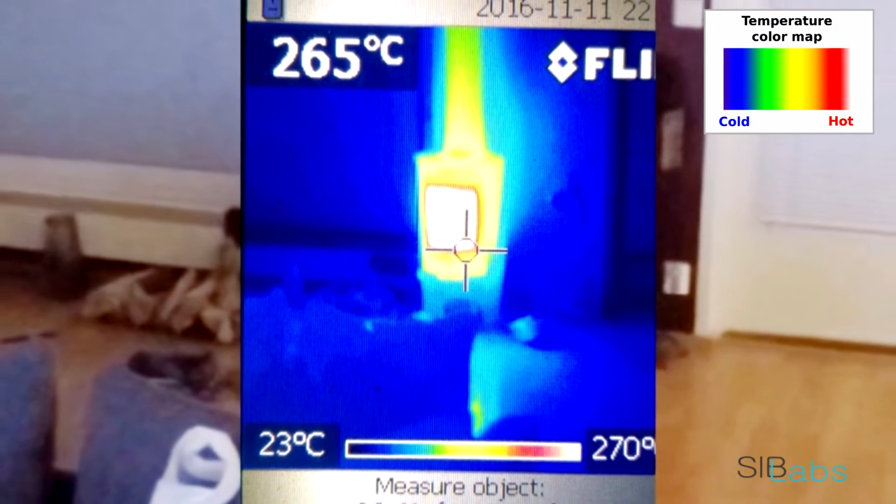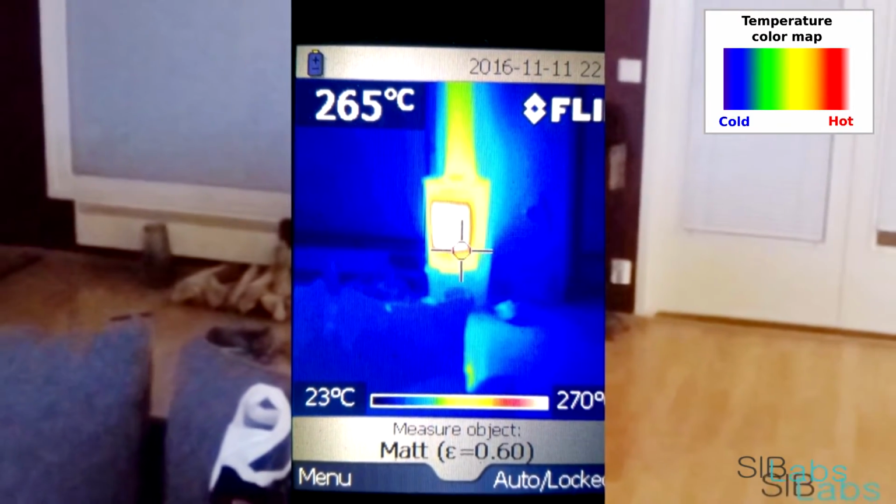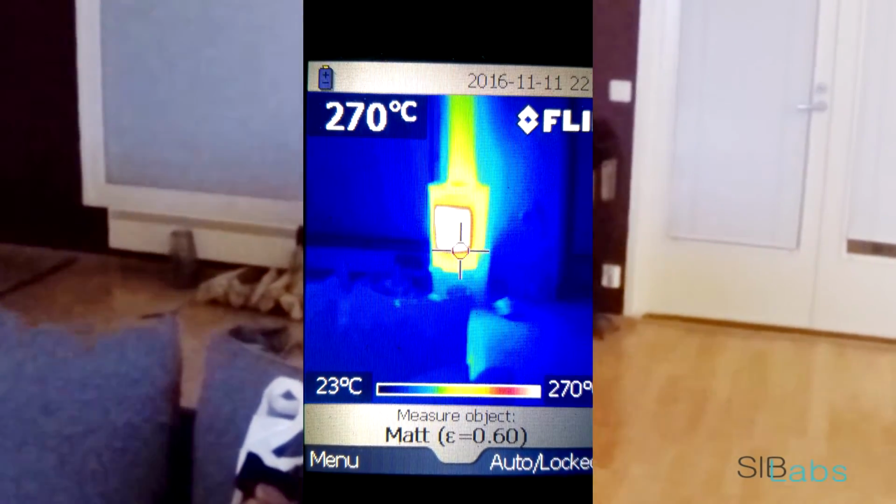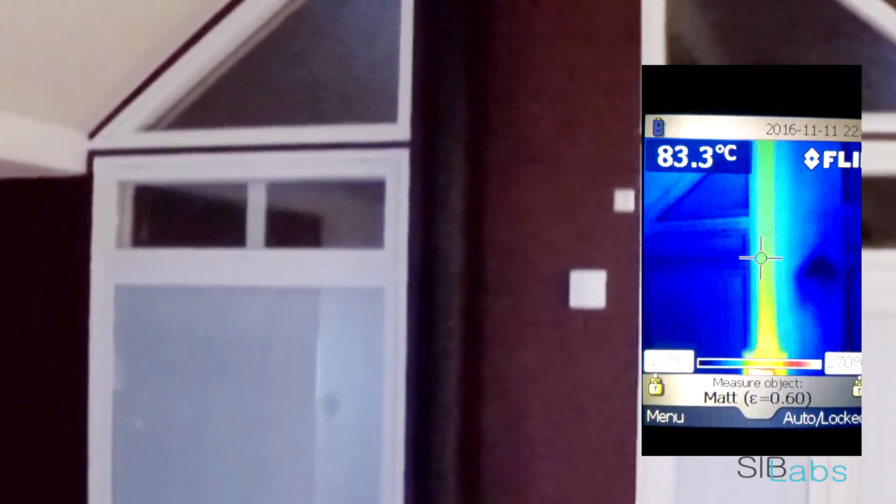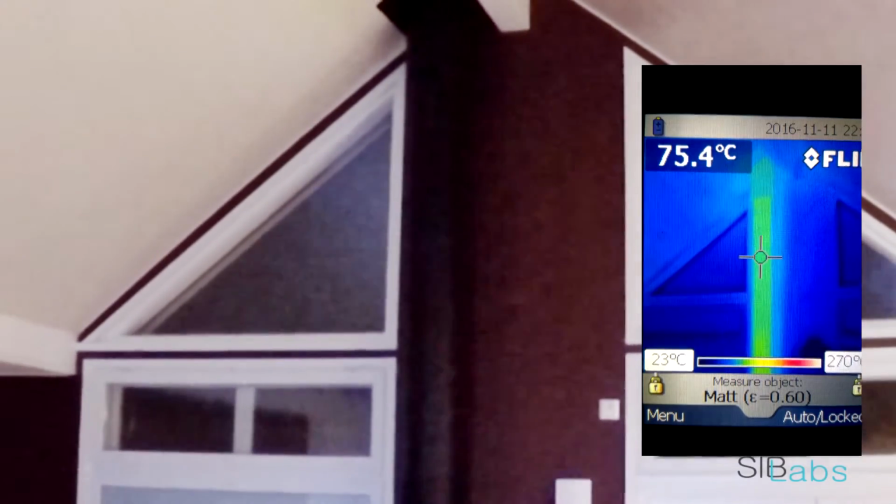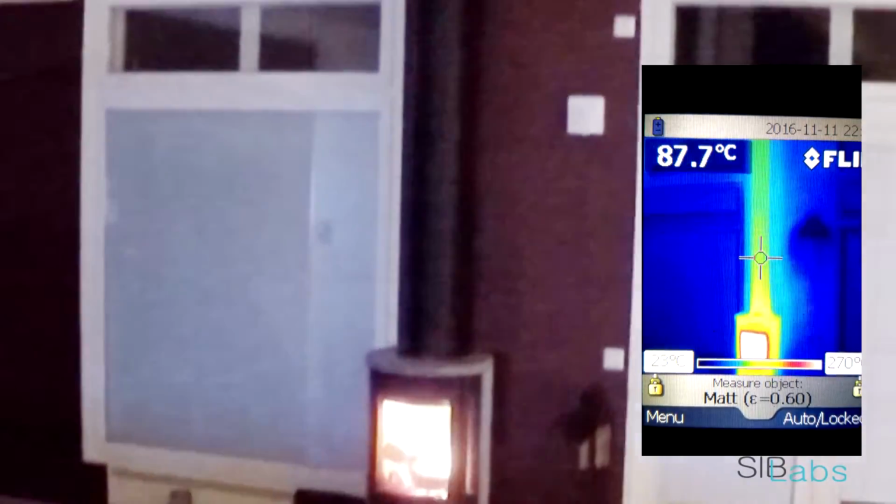This is not high because the door is made of glass, which protects the fireplace and blocks some infrared radiation. Well, but the chimney is also hot, 100 degrees. And if we go up, the temperature goes down to 70. So this long chimney looks like an efficient part of the heating system.